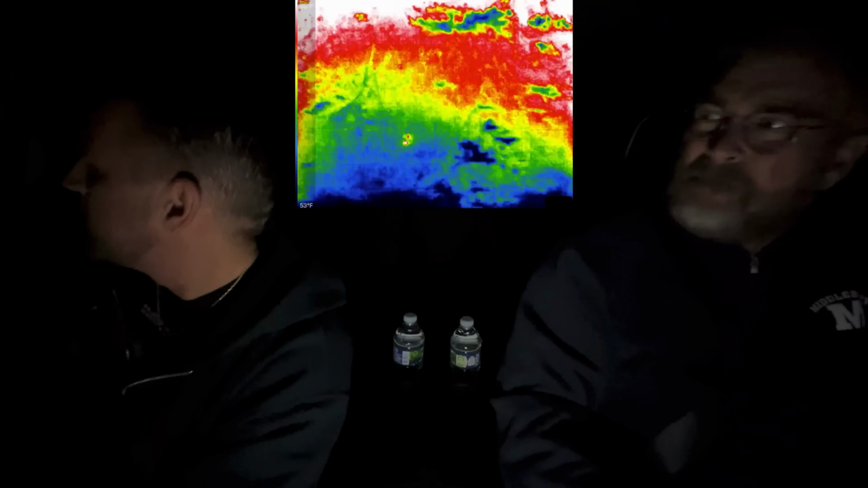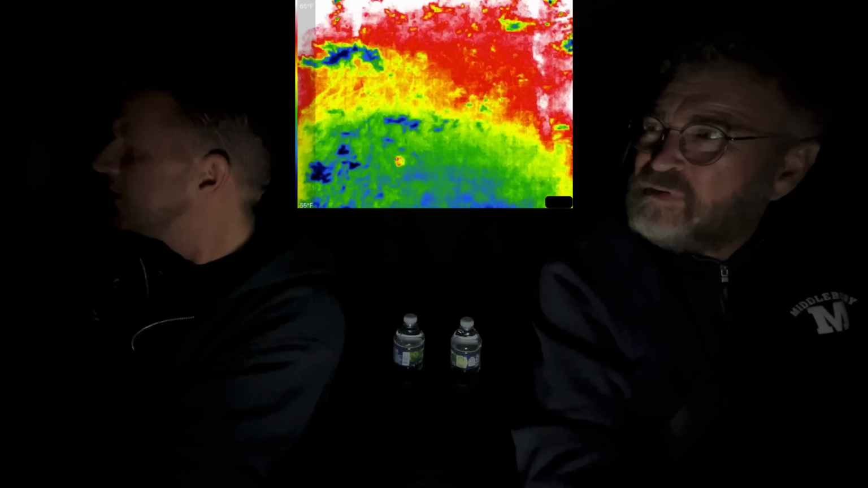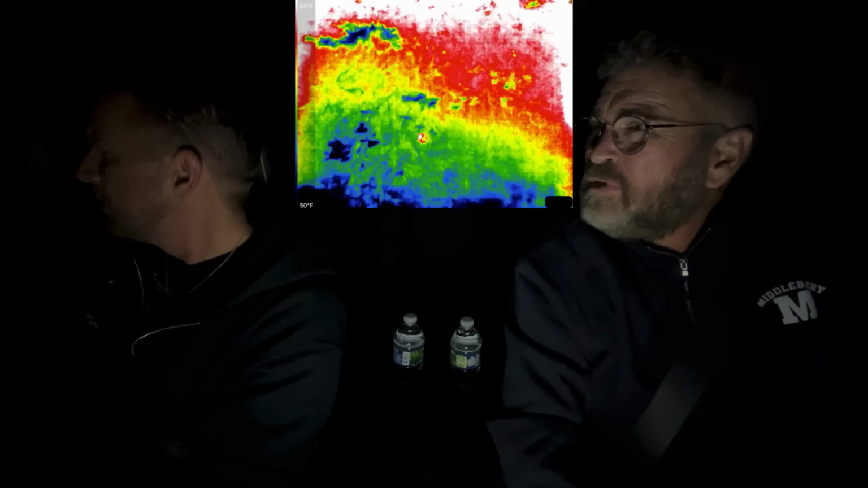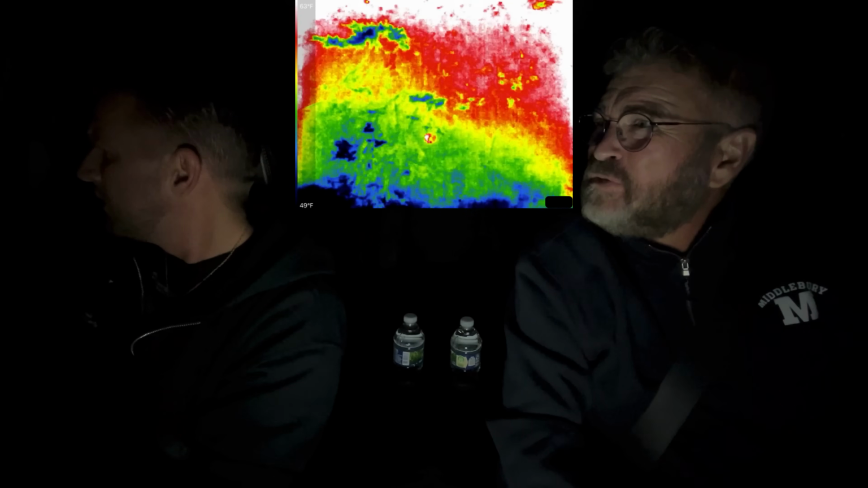What do we got here? Oh, can you see? Yeah, there's something there. Very good. Good eyes, buddy. Let's just keep on that. That is something alive, but I think it's something small. Little critter. But that shows you the warm-blooded, could be a possum. Oh yeah, that's definitely a critter, or a raccoon, I'm guessing.